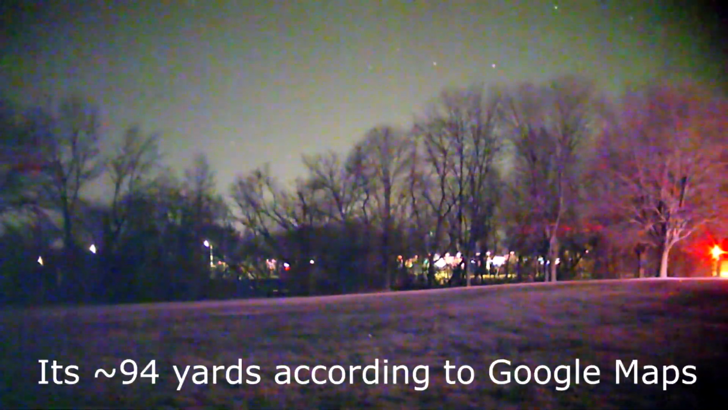Yeah, that blinky blue dot right there, I actually cannot see it with my naked eyeballs, but the fact that I can see it with infrared, or not infrared, but with this light enhancer system is awesome. Especially on a completely crystal clear night like tonight. You can see stars in the background up here.